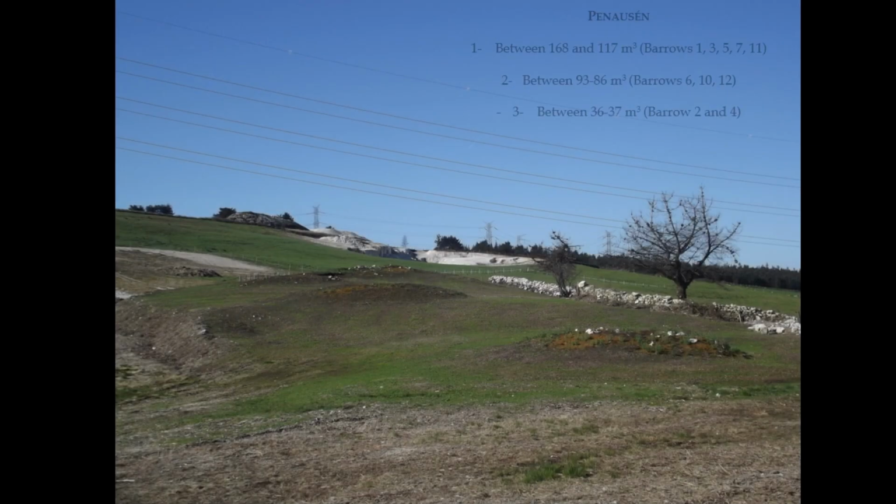However, Penausen provides interesting data about the volumes, with three other very well-defined types. Based on the results obtained, especially in types 1 and 3, we can suggest that the volumes of the structures can be connected with the evolution of the cemetery over time, and perhaps with the linkages between the different people buried there.